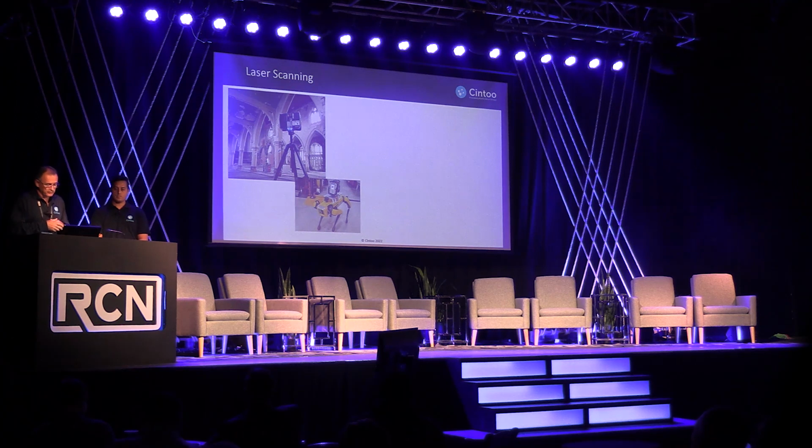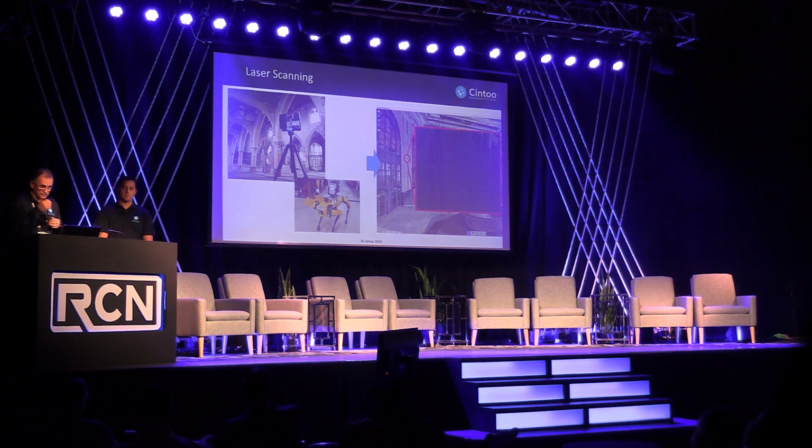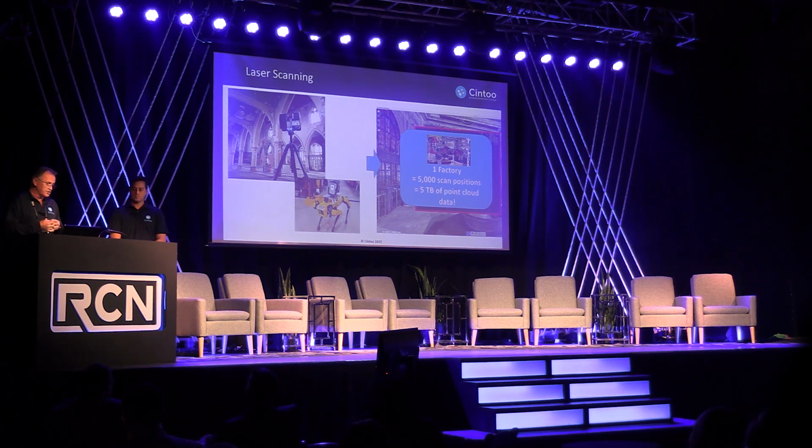So the problem, of course, with laser scanning, as you're all familiar, which is the most commonly used device to capture the existing spaces, being a plant or a factory, or a construction site, is that laser scanning will give you a very accurate, very deterministic set of 3D dots in space, but this is very heavy data. For one of our customers in the automobile industry, they told us they need 5,000 scan positions to cover the entire space, and that will be about 5 terabytes of data. So how do you collaborate? How do you share? How do you distribute this data? That was the issue we started with, and this is a pain point we are solving with Cintoo Cloud.